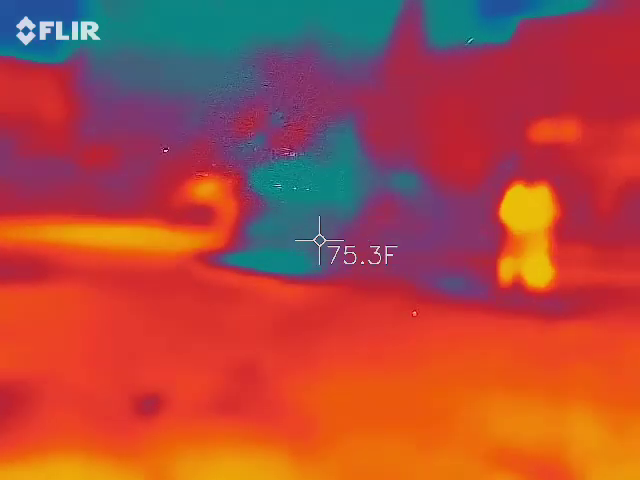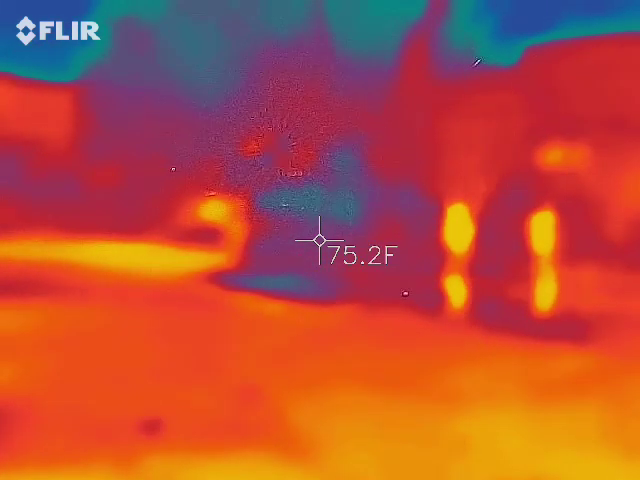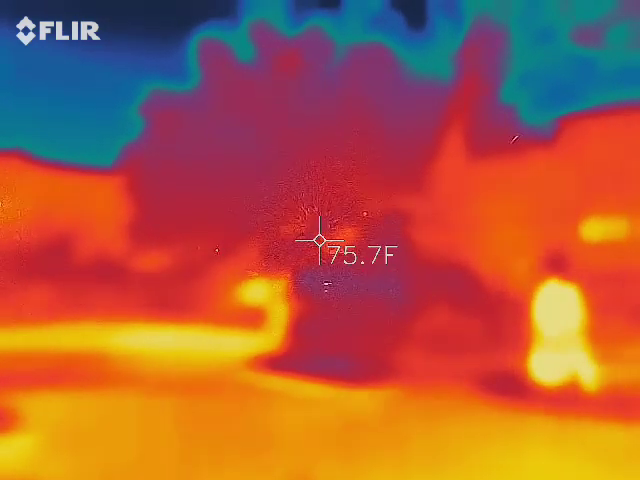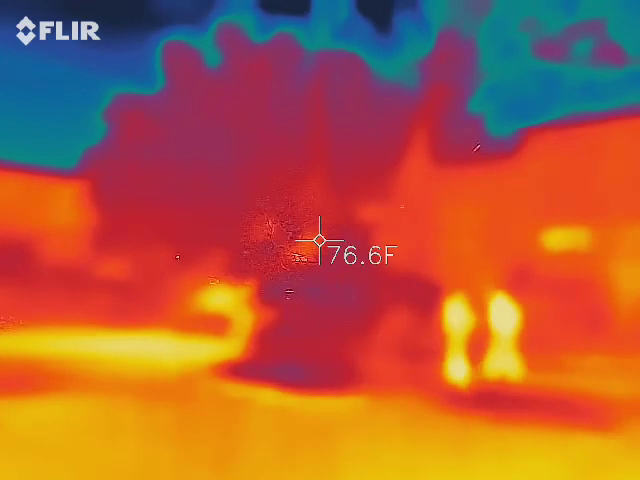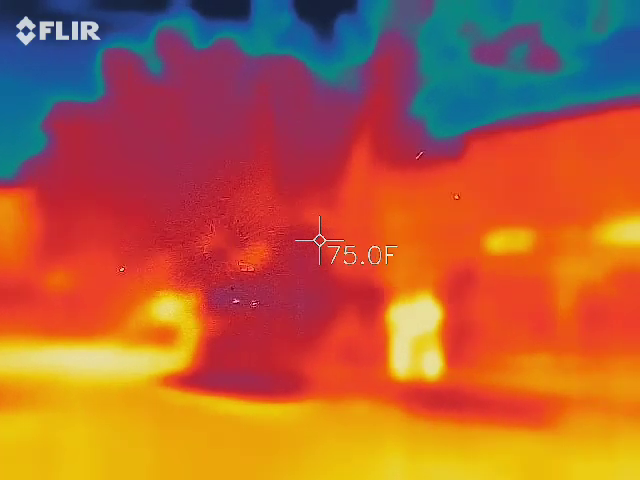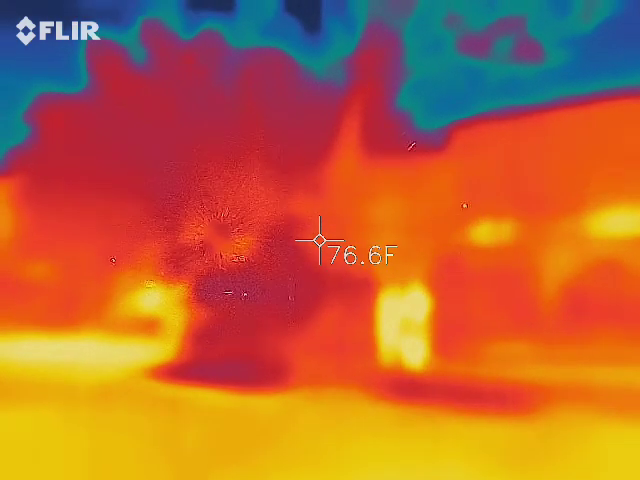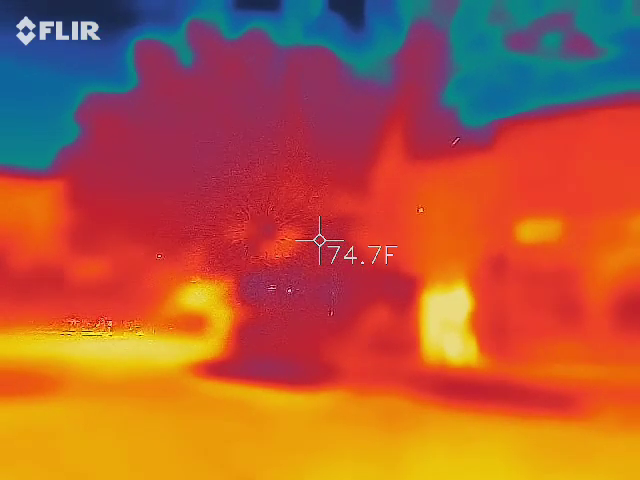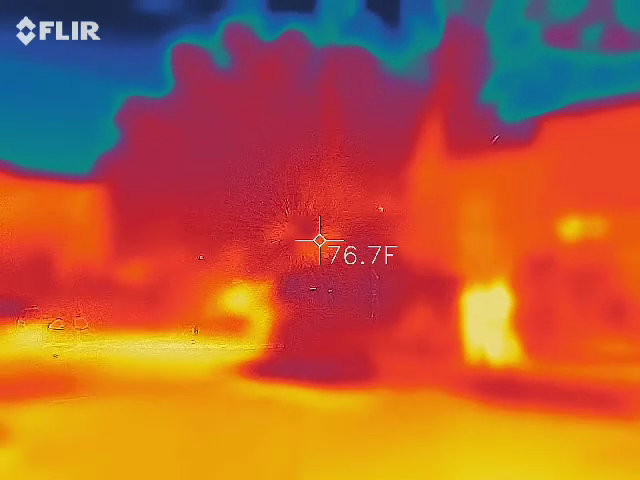What is that white stuff there? 74 degrees. Do you see this? Look. See this white thing right here? Interesting. Don't you see this? Can I point it that way?